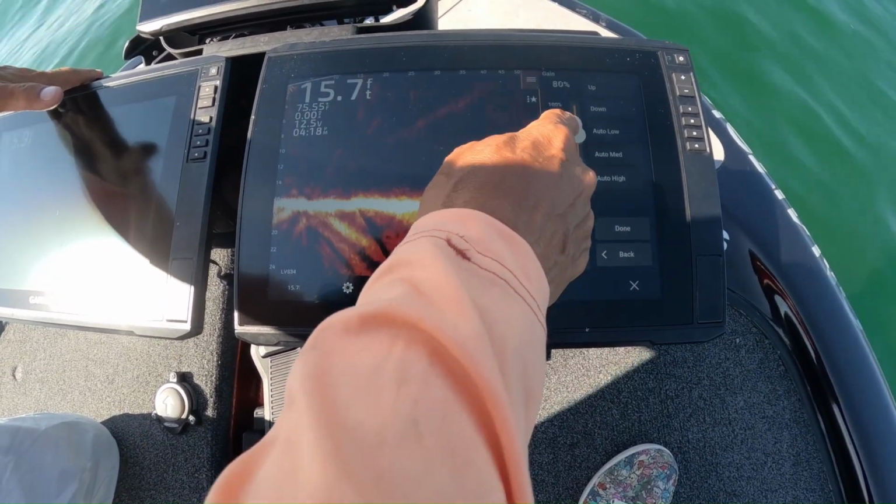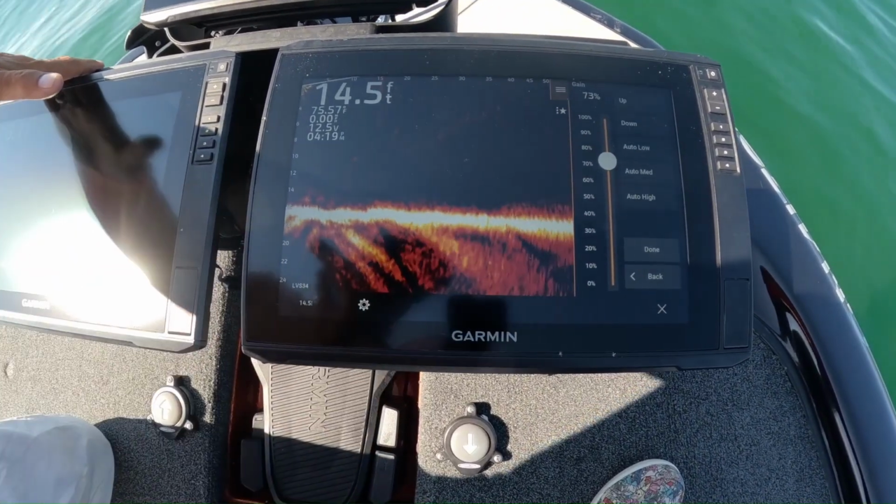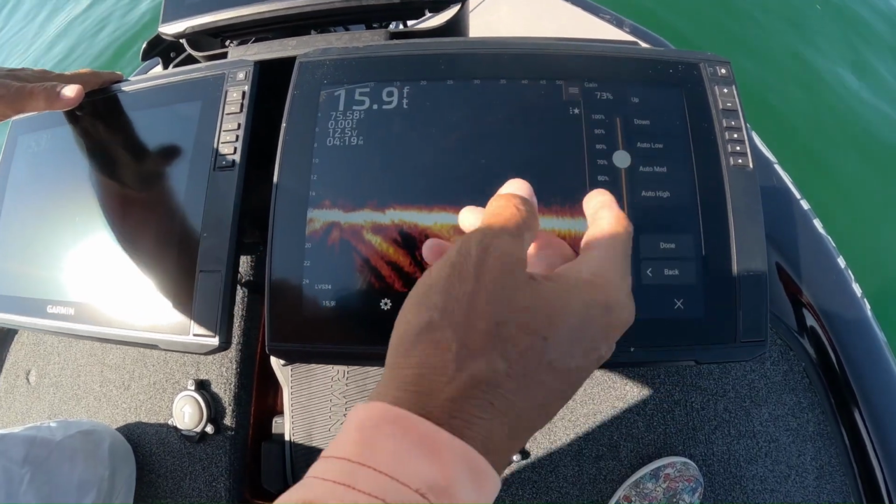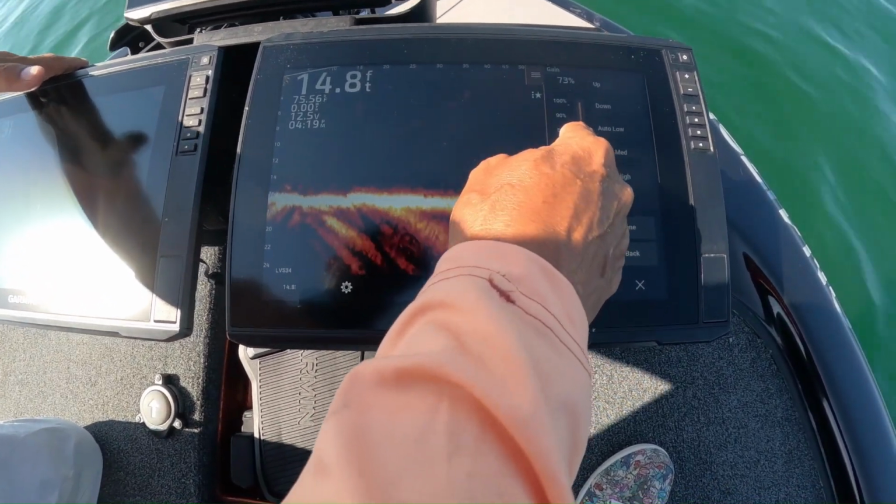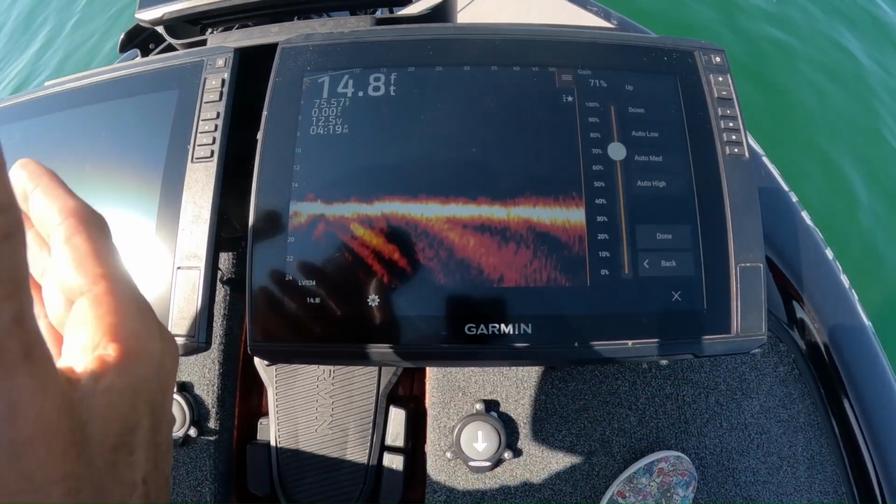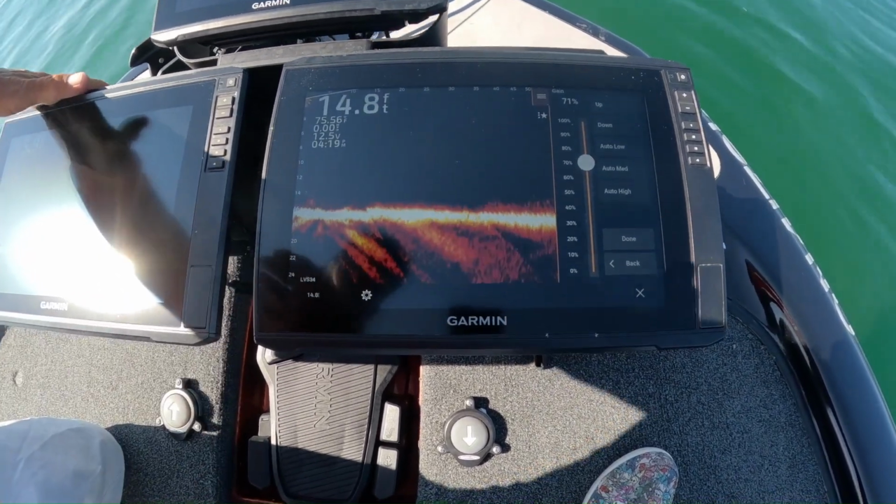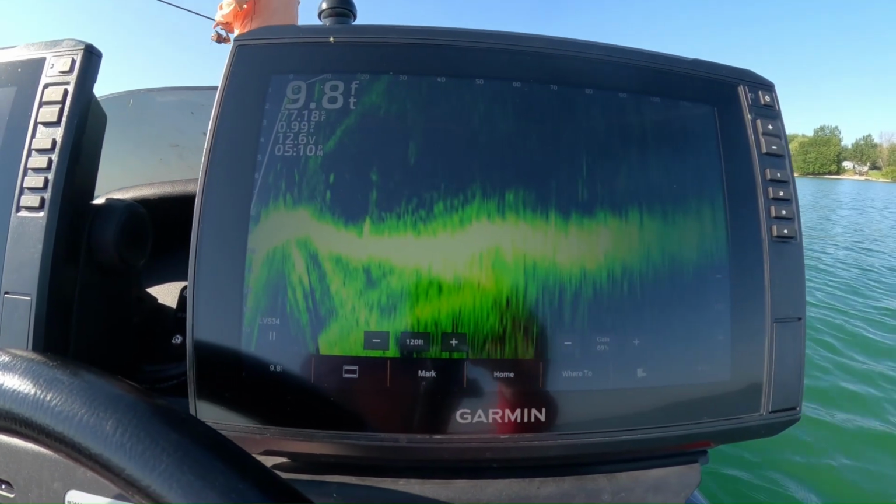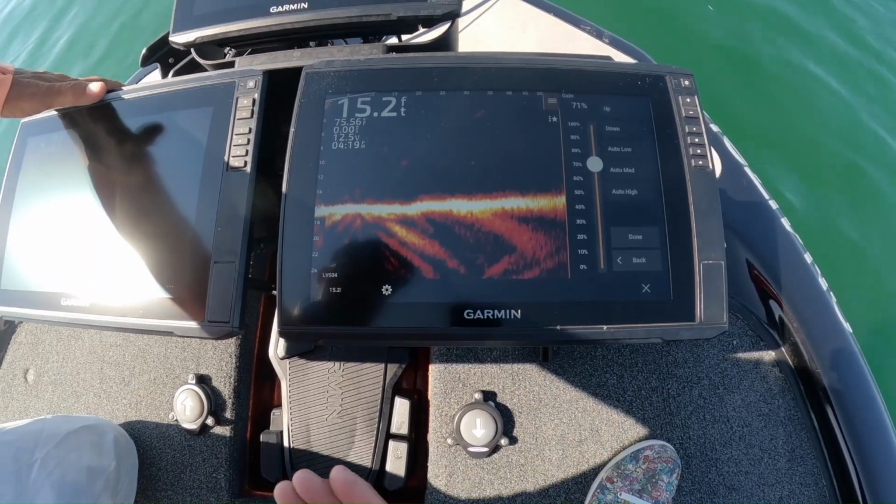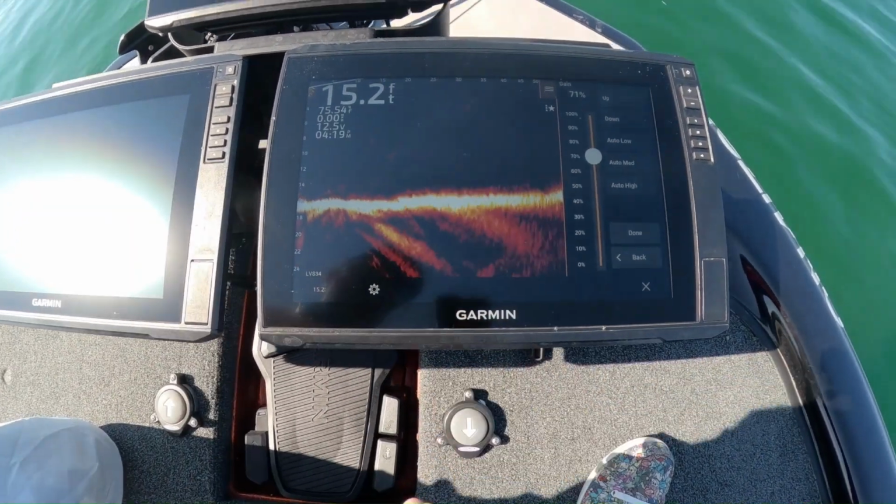So I'm trying to get a nice picture. I don't like my picture super clean. I want it a little bit dirty. I'll explain that later. But in this case, I'm going to keep it somewhere around 71%. Now, the gain is going to be adjusted all the time. You can't leave that in one setting. Depends how shallow you are. It's going to make things look a little bit messier. The deeper you go, it's going to clear it up. So then you're going to want to raise that gain up. But that is something that you're adjusting throughout the day.